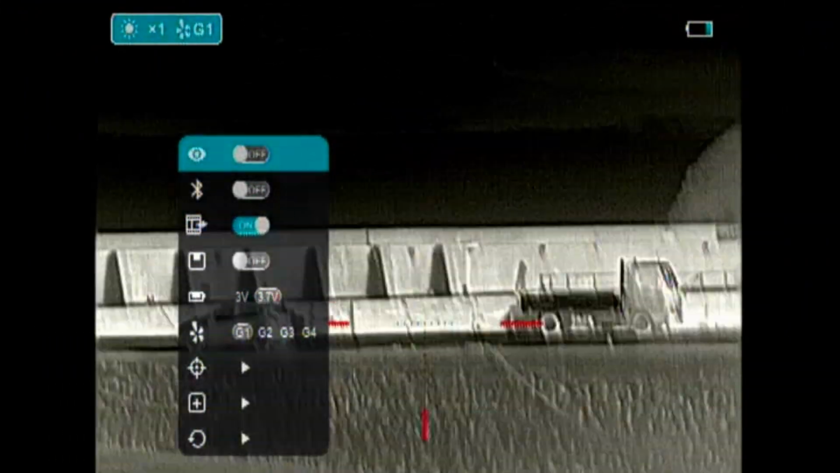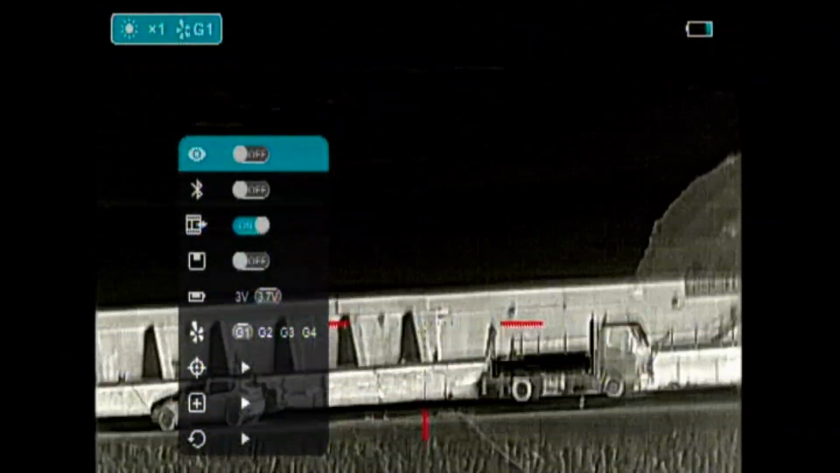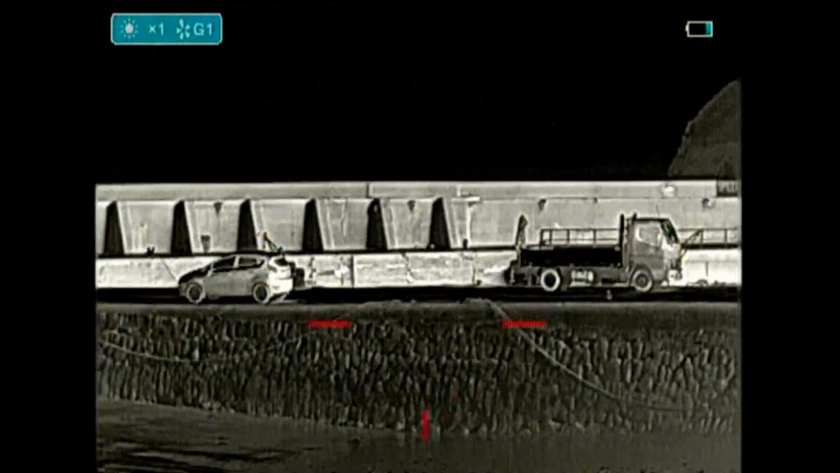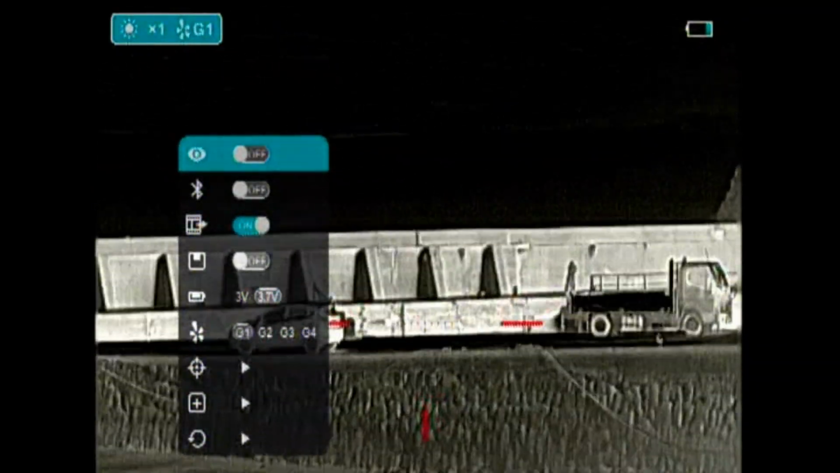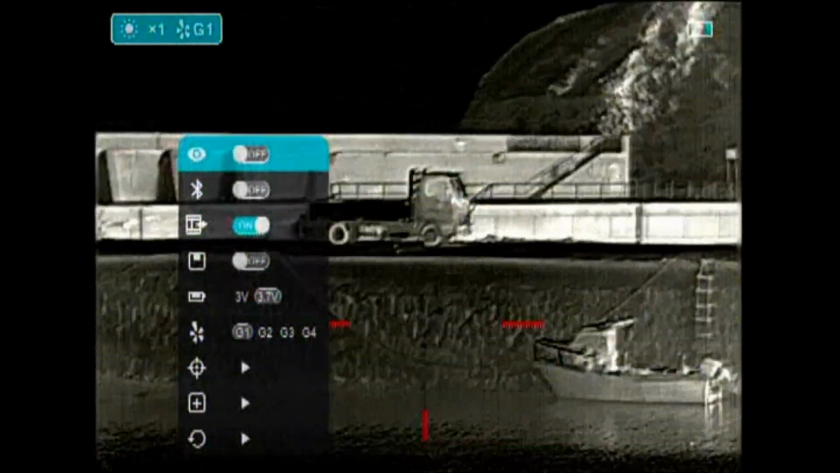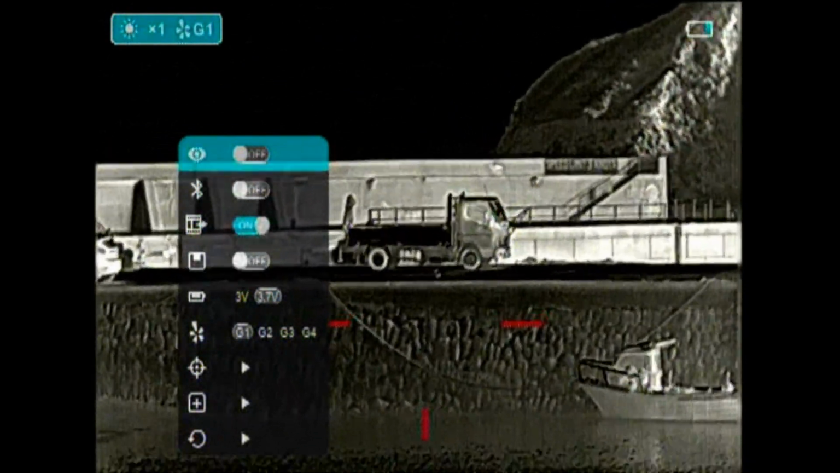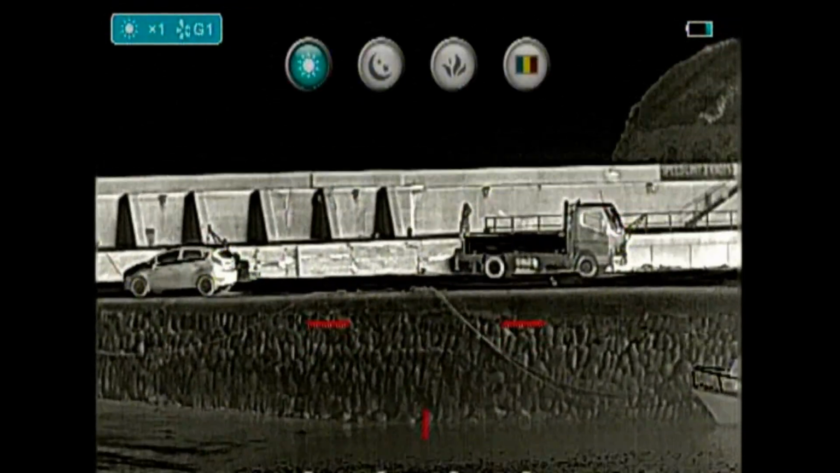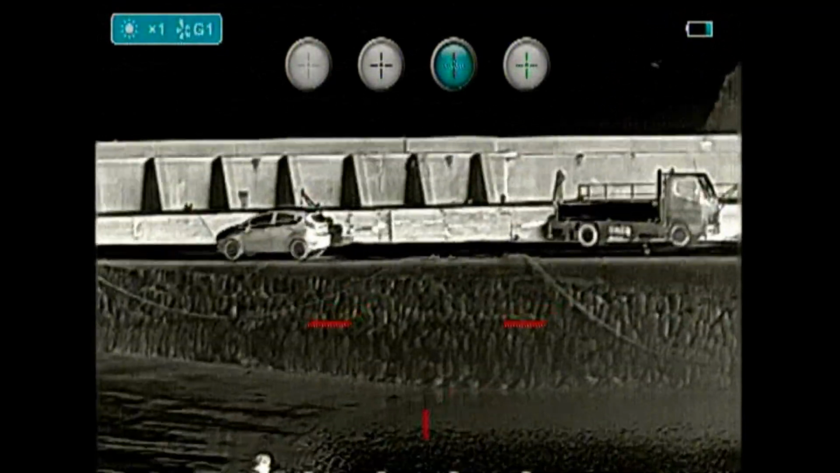Now, this mode, unfortunately, I've not really been able to show you much, because at no point when I've been out with this device filming has it coincided with any fog. Northeast Scotland, the Aberdeenshire Har. But I'm reliably informed by Bruce that other thermal images, and this one, get pretty useless in the Northeast Har, which is cold sea fog.